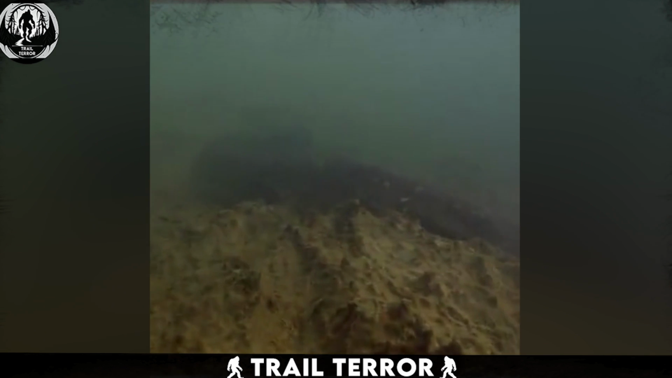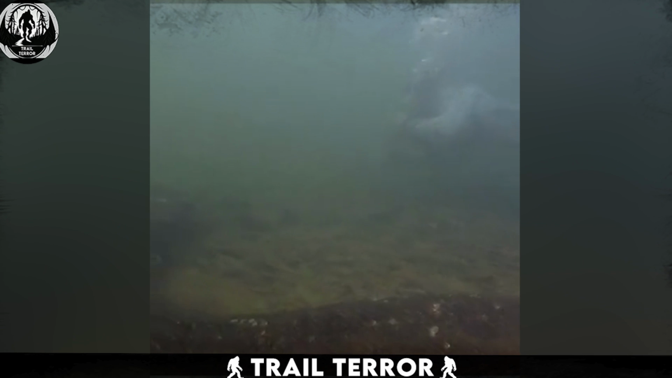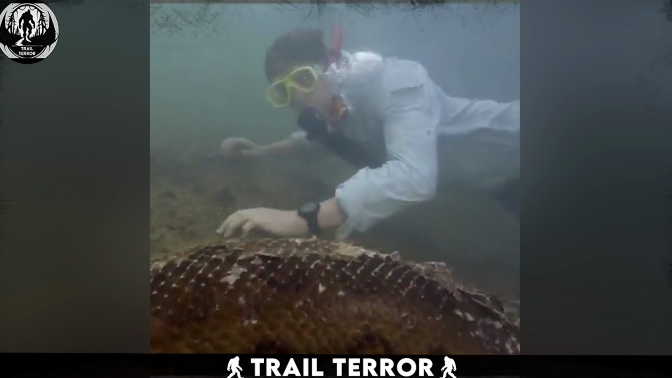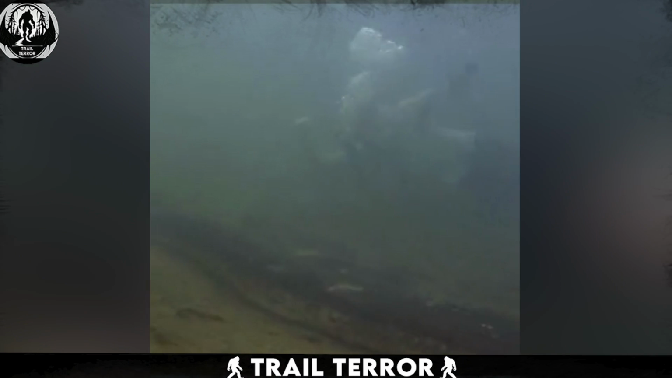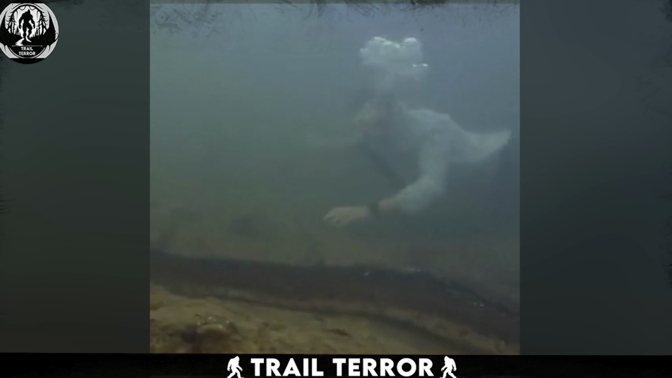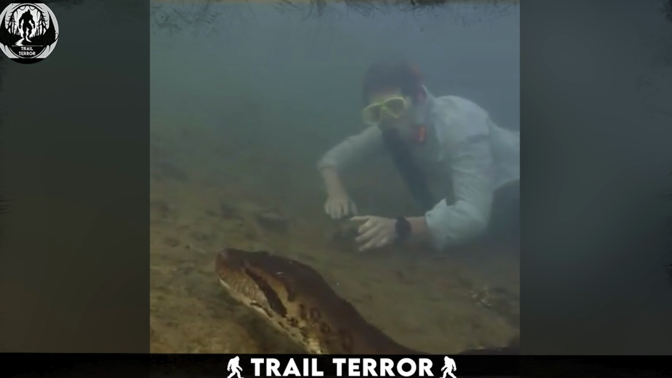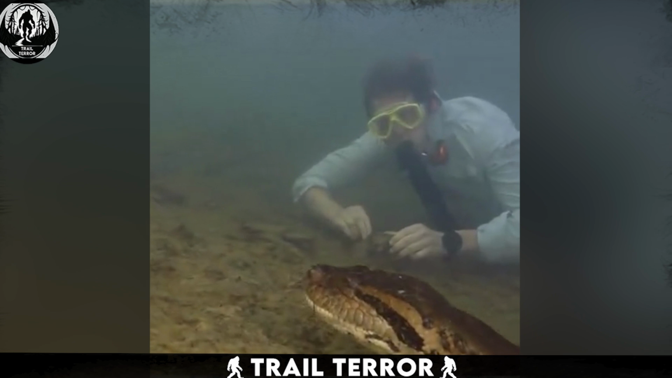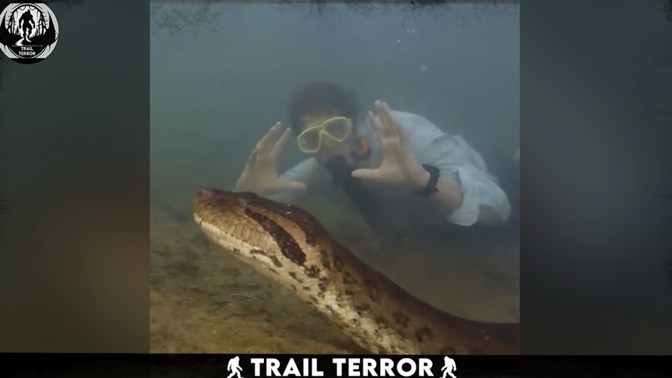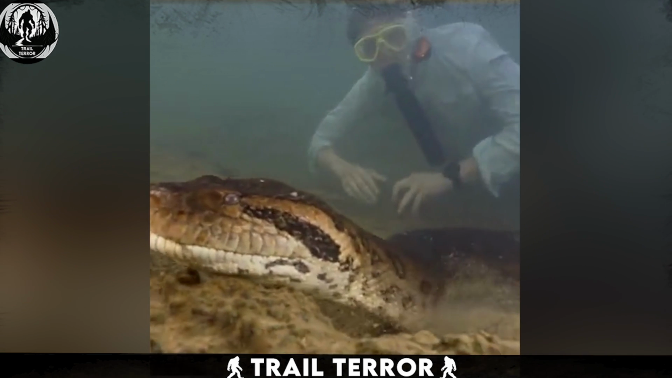The anaconda, several meters in length, is seen relaxing underwater, a sight that is both rare and fascinating. Witnessing such a large snake in its natural habitat, especially underwater, is not an everyday occurrence, and provides a unique glimpse into the life of one of the largest snakes in the world. The calmness of the anaconda and the close proximity of the diver make this video particularly intriguing and a remarkable viewing experience. The size of this snake amazes me, and I think that these videos are giving me the special occasion to see animals that otherwise I wouldn't even imagine.